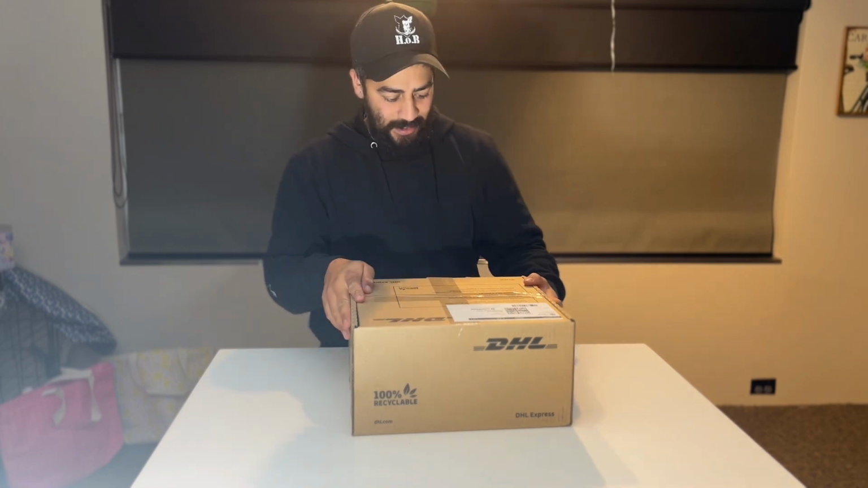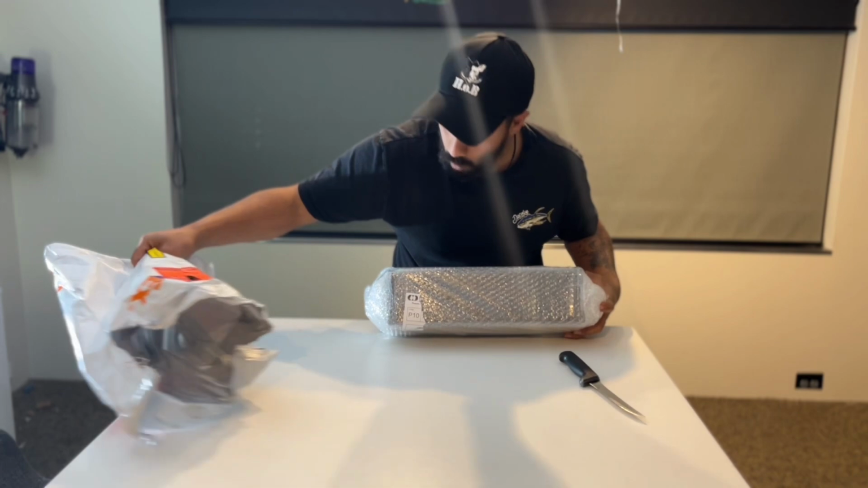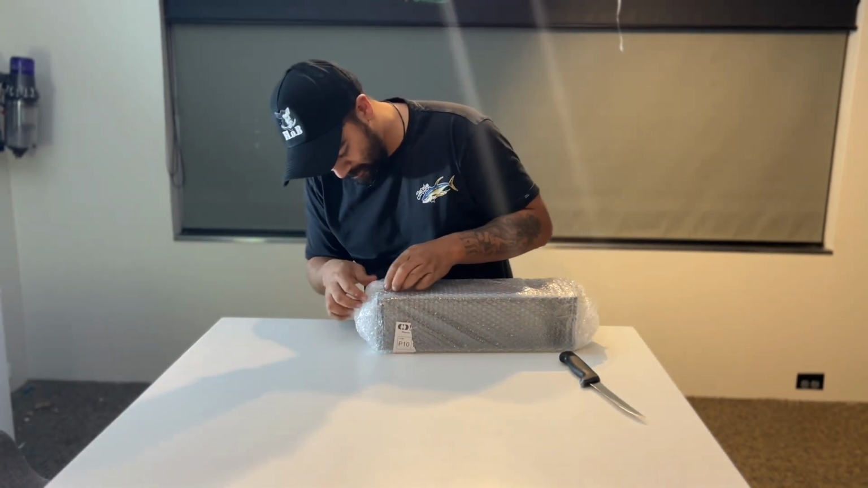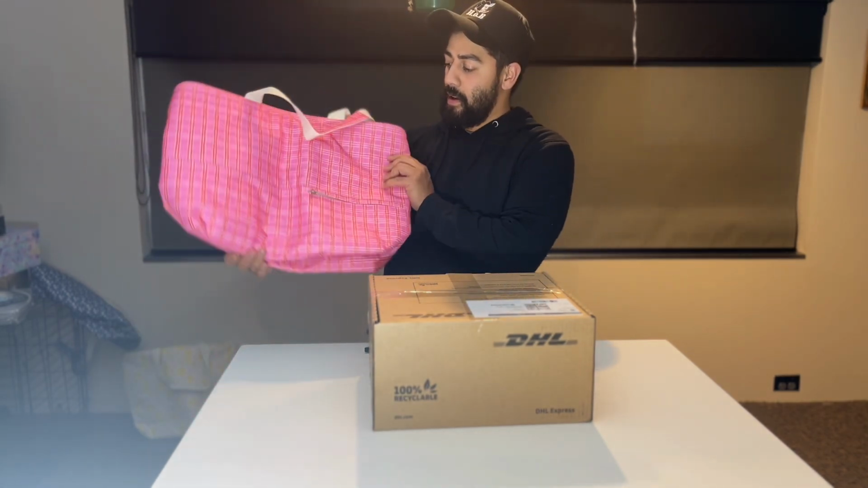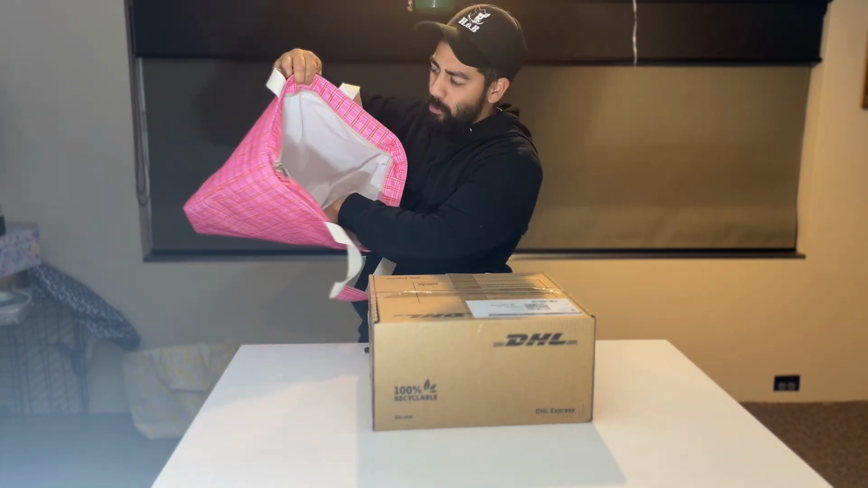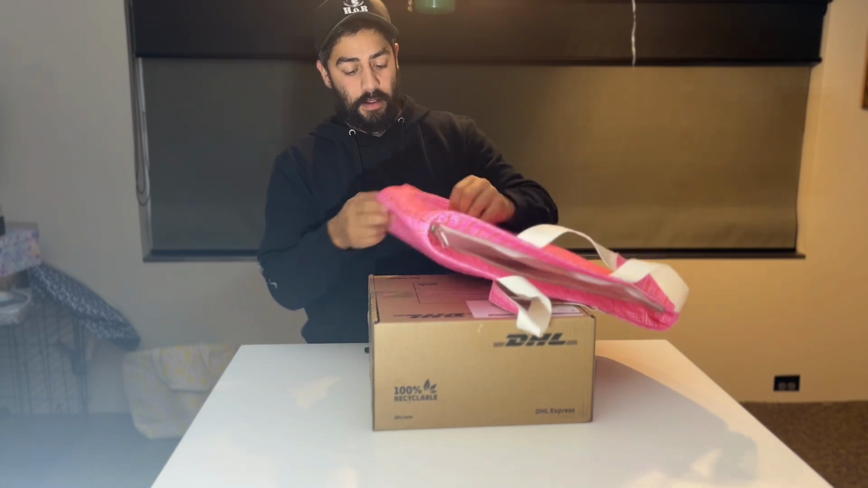Now, the last unboxing that I did, I got in a wee bit of trouble because I left rubbish everywhere. Love me some bubble wrap. So I've decided I'm going to put all the rubbish in this bag. Just a chick shopping bag, one of those cool bag things. It's actually got a little plug. The brand's called Cool Bags.